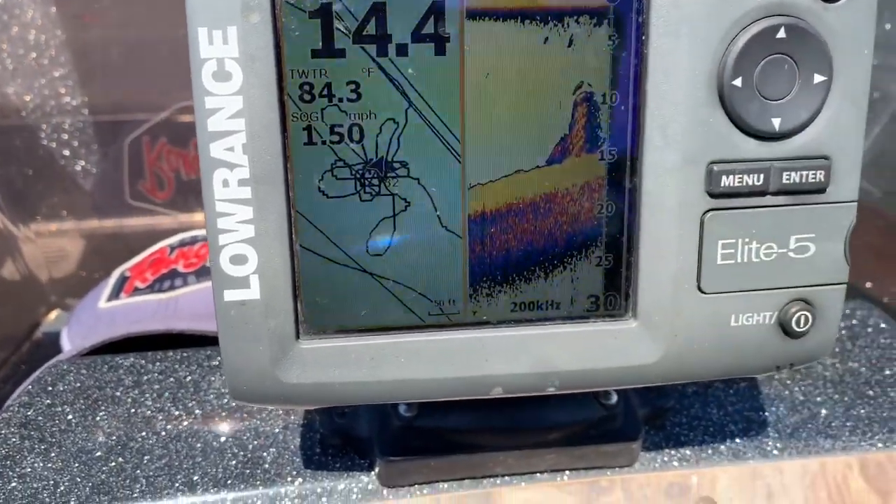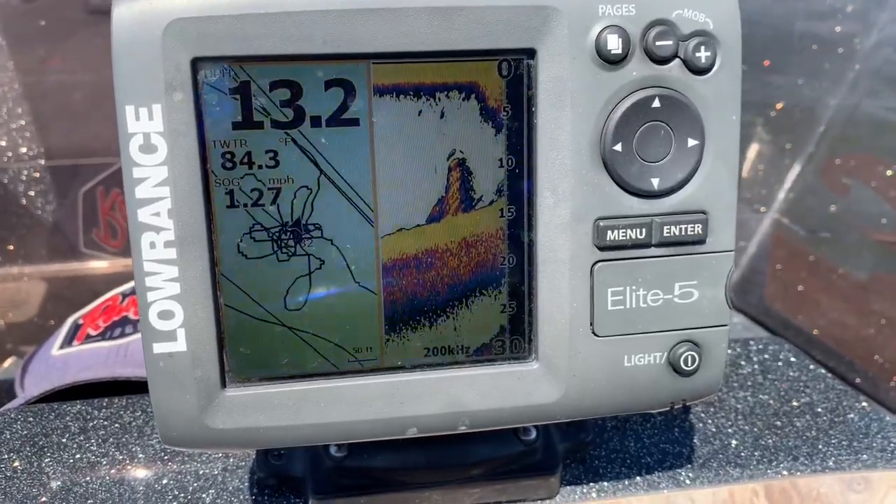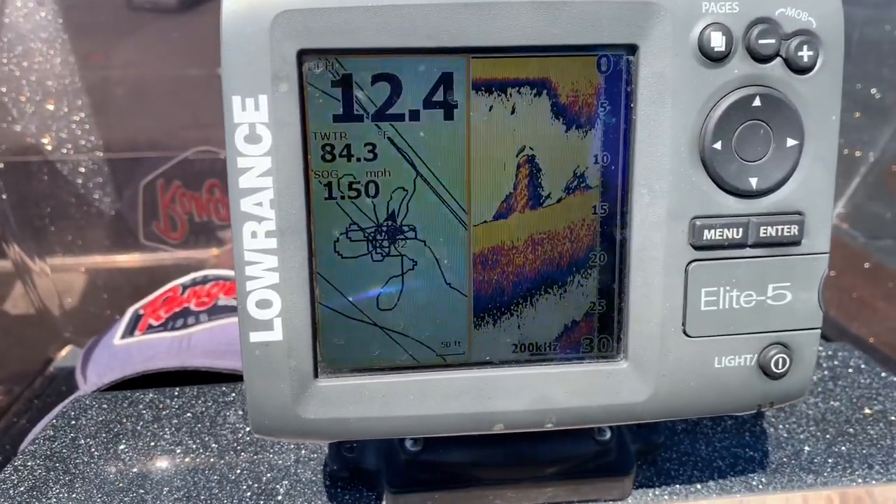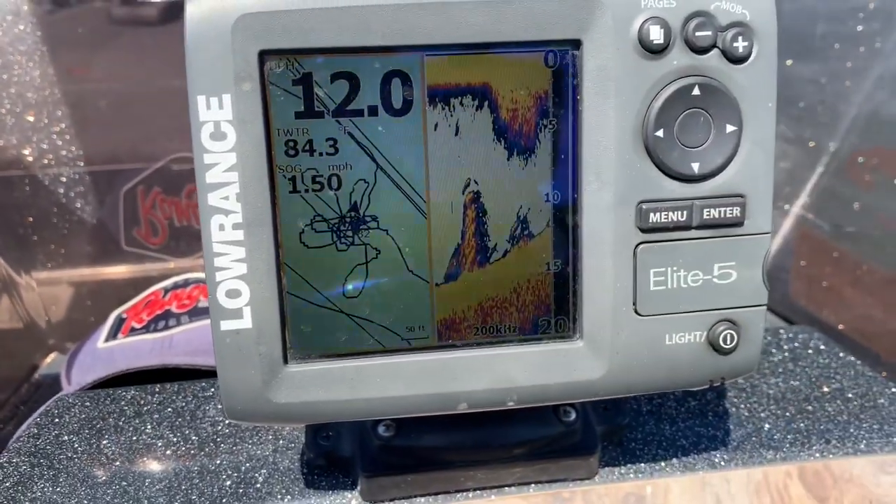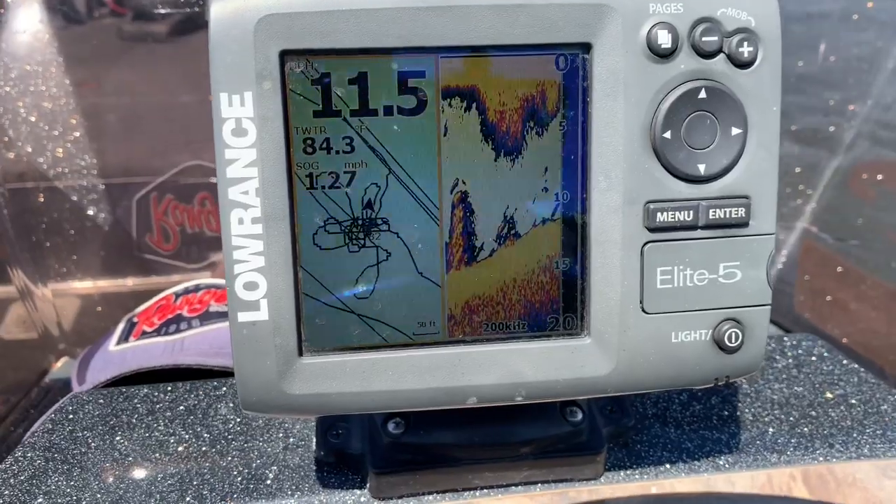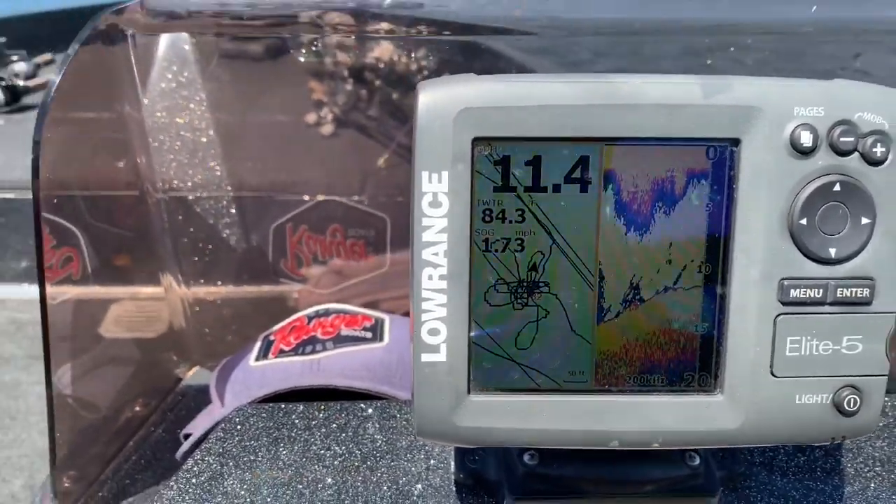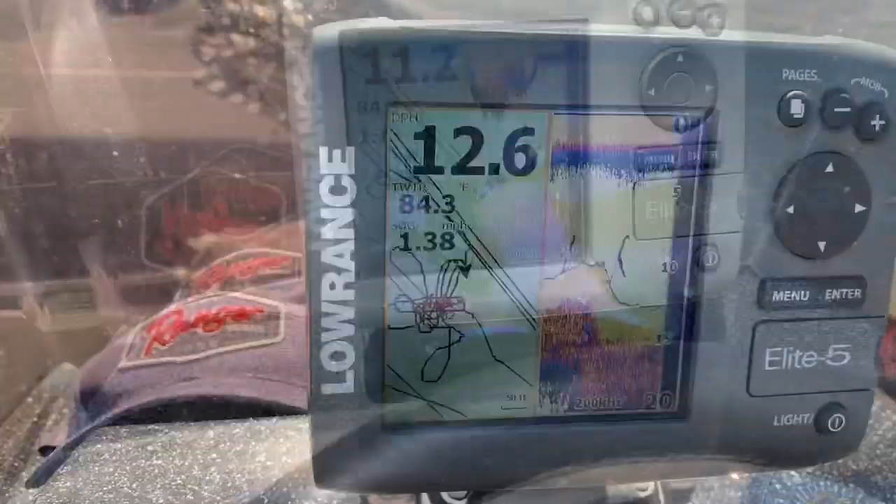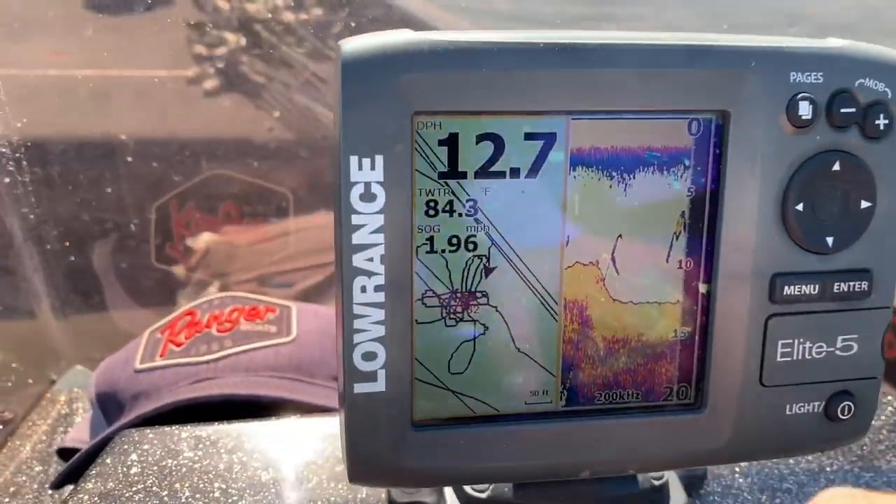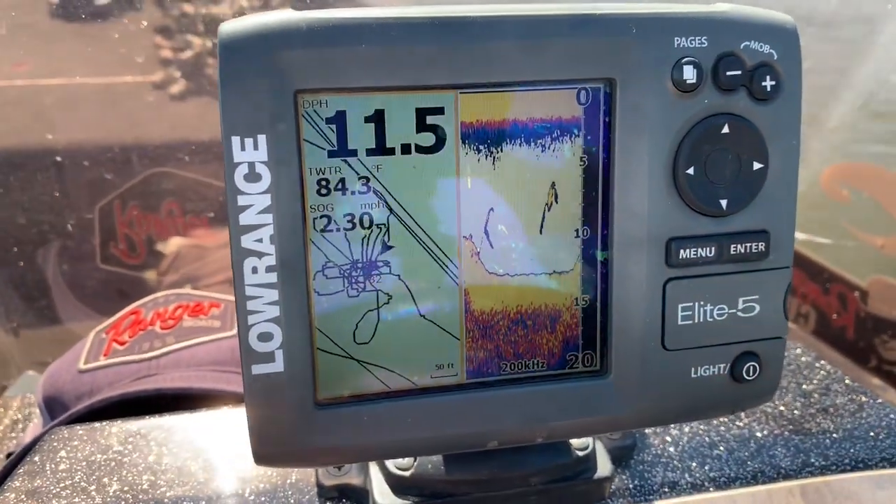There's a fish there. And there it comes. Getting up on the shallow side of it now. Some of that shallow stuff.